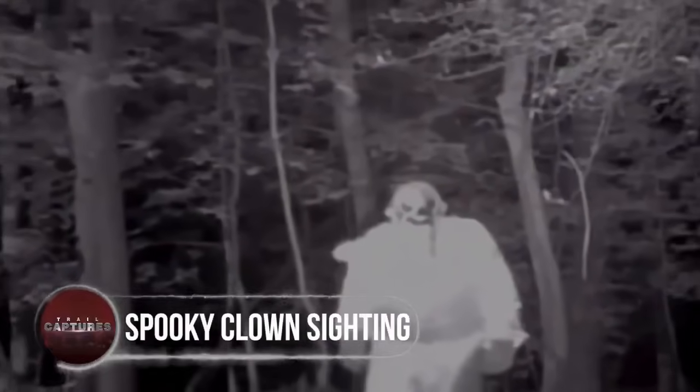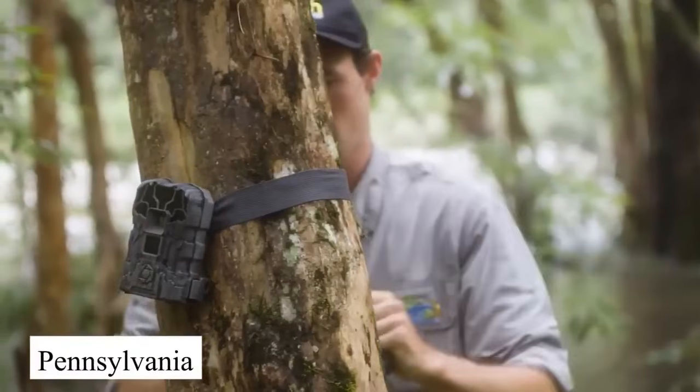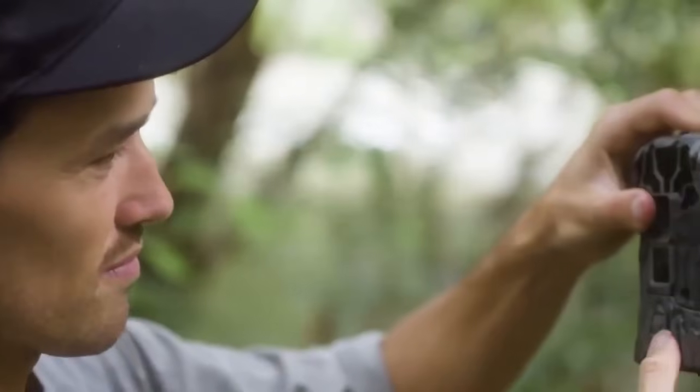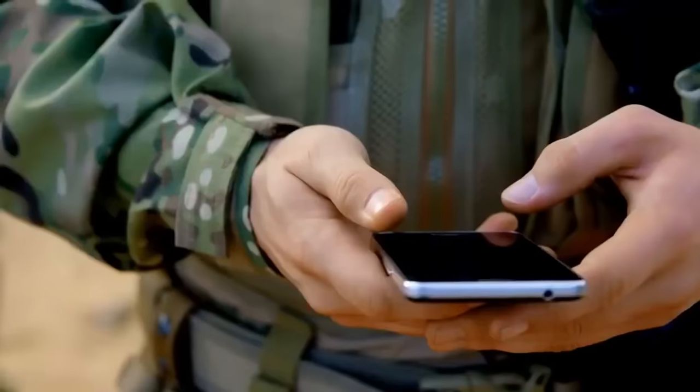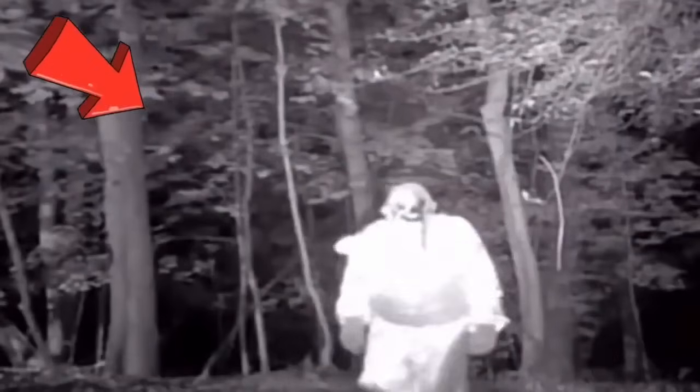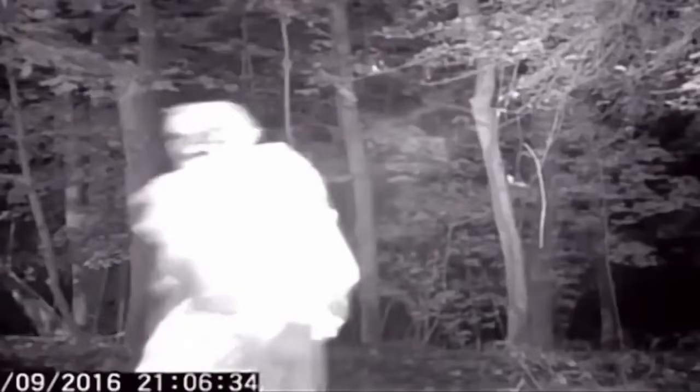Spooky clown sighting. Get ready for a spooky tale. A hunter in Pennsylvania decided to set up a trail camera deep in the woods behind his house to capture some normal wildlife scenes. But when he checked the footage, he got the shock of his life. A terrifying man in a clown costume emerged from the dark forest in the middle of the night.